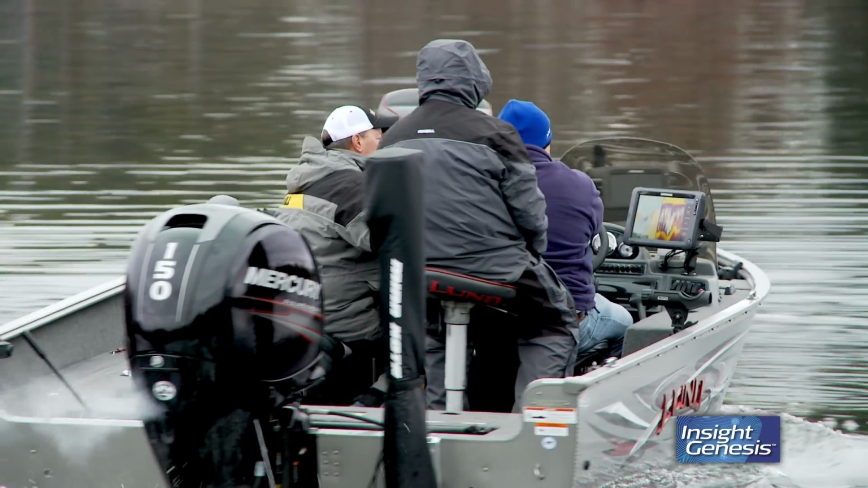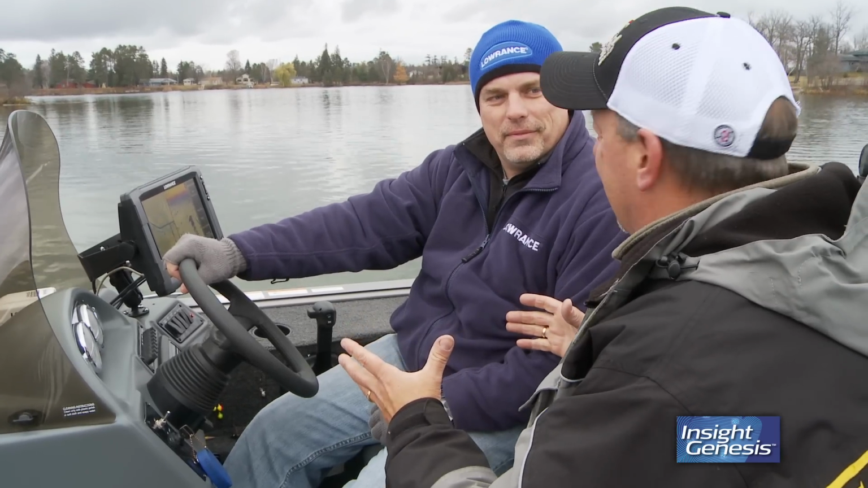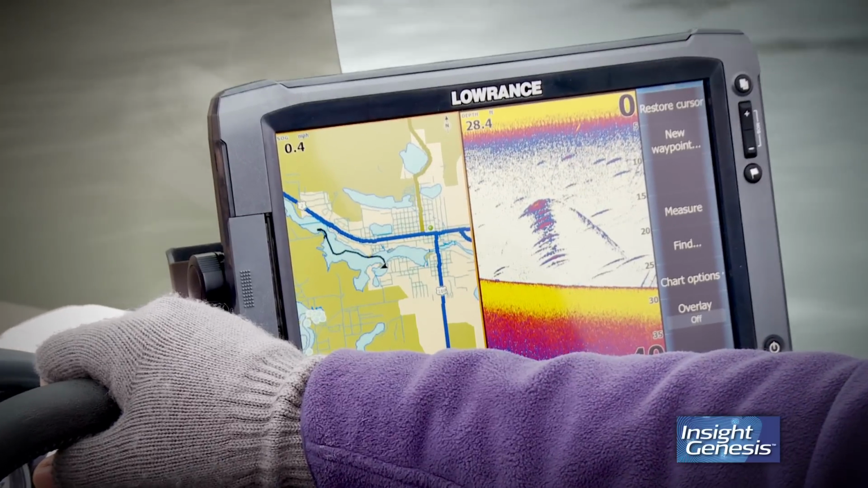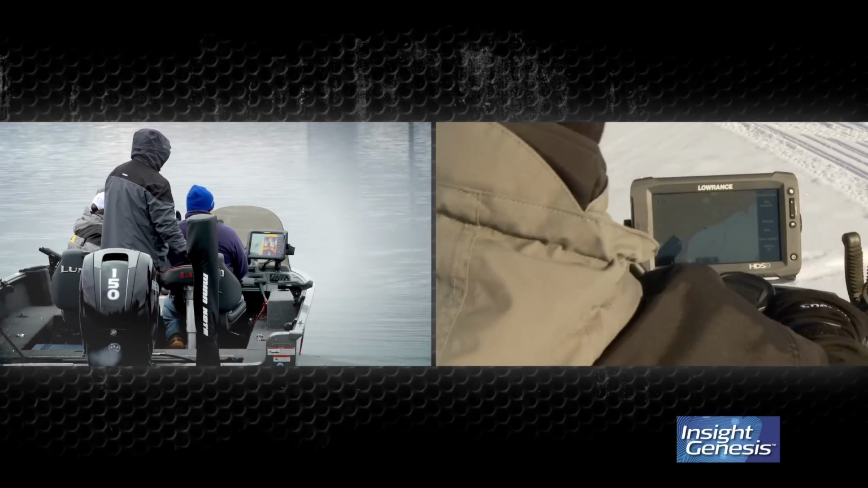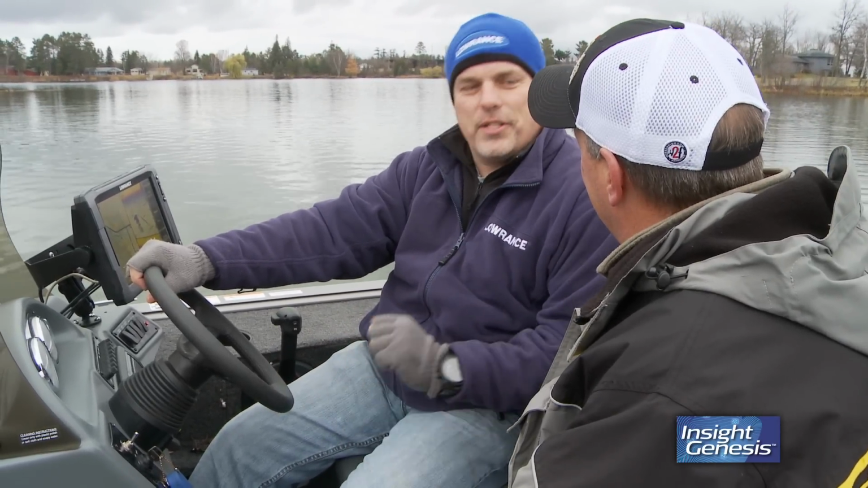All right. Okay, Michael, we're on a body of water here. It's in a smaller community. It's never been mapped. And this is one of those places we catch a lot of panfish in, not only in the summertime, but in the wintertime. Now, I've been fishing this for years. Now I have the ability to absolutely custom map this particular body of water in all the detail that you want.